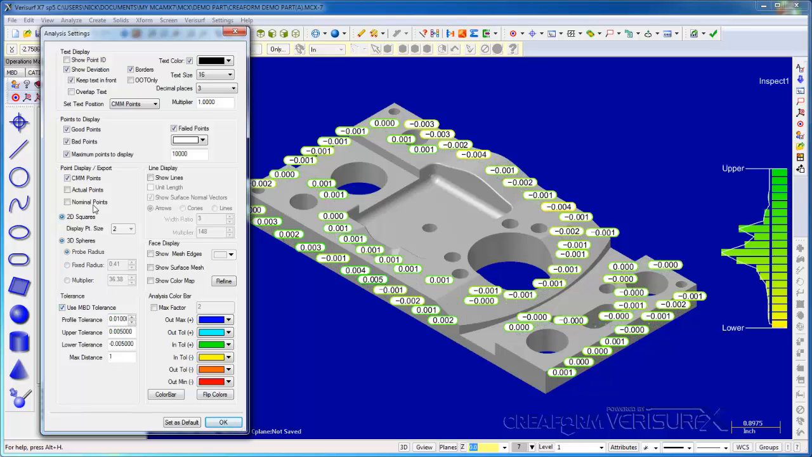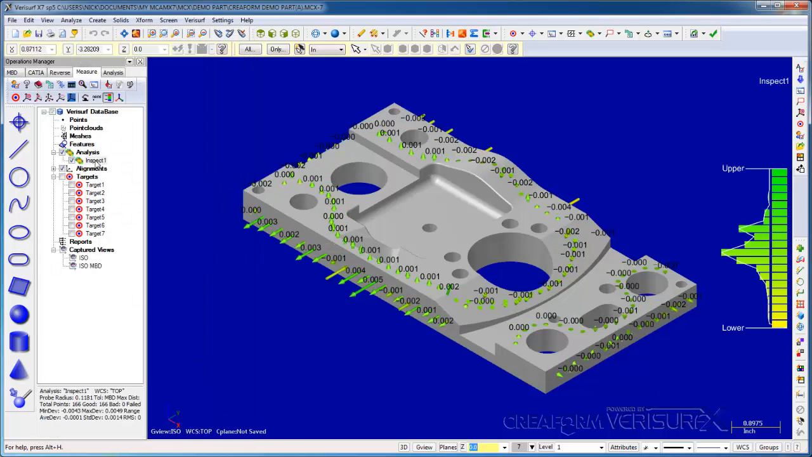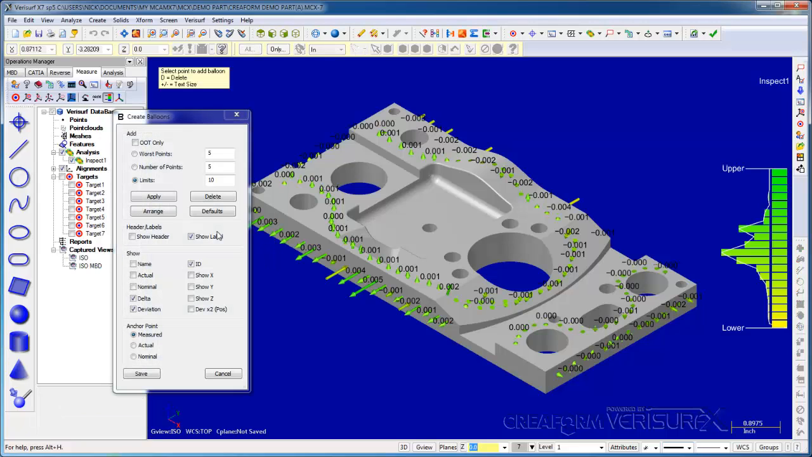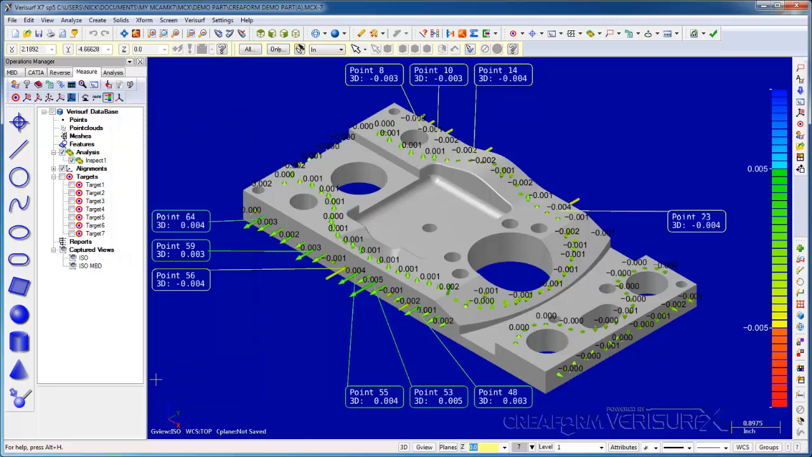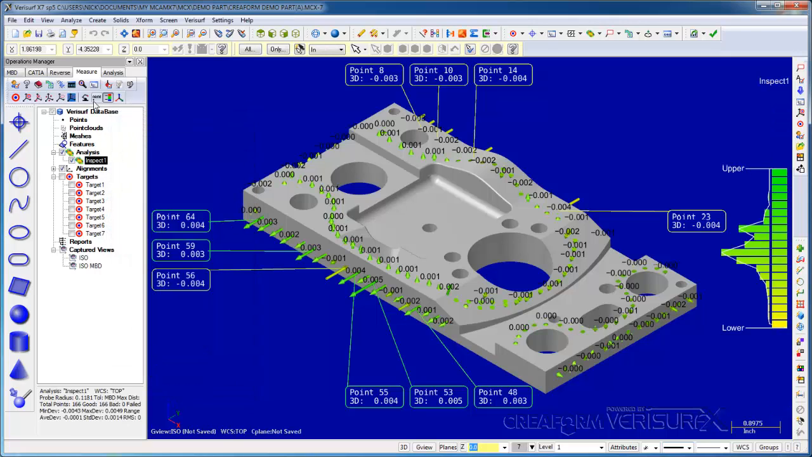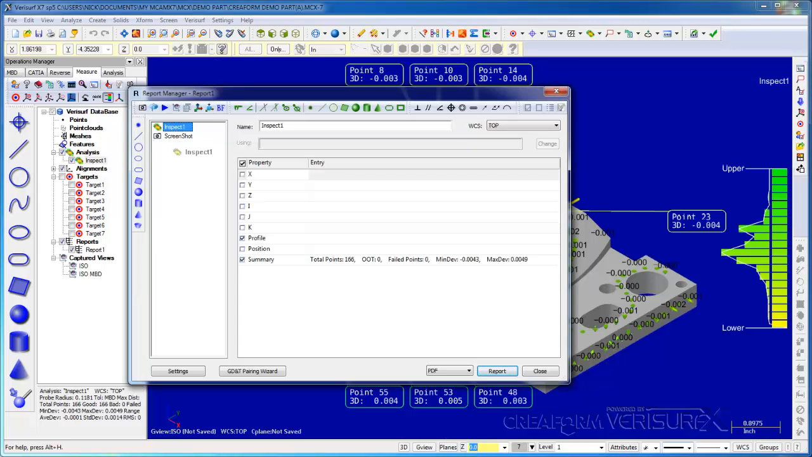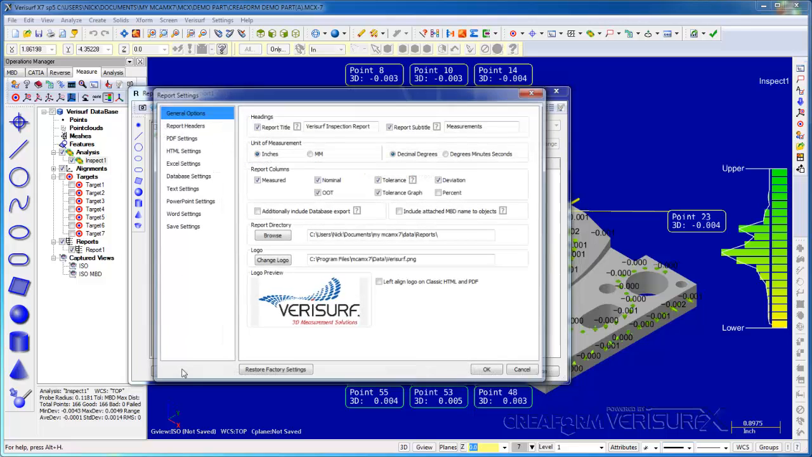I'll restore the original display, choose OK, and then add balloons to annotate the deviations. I'll choose Auto Add Balloons, apply to the limits, and save. Then I'll highlight the analysis object and create a report. I prefer to have the screenshot on top, so I'll change the order. I'll also change the logo.